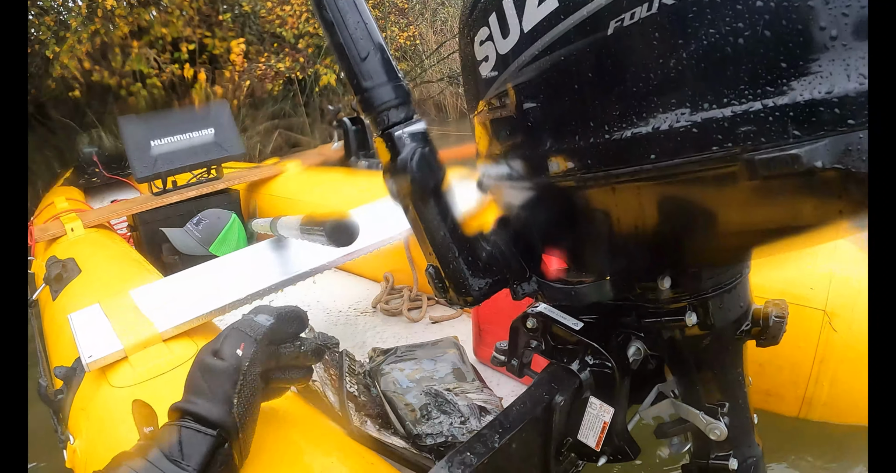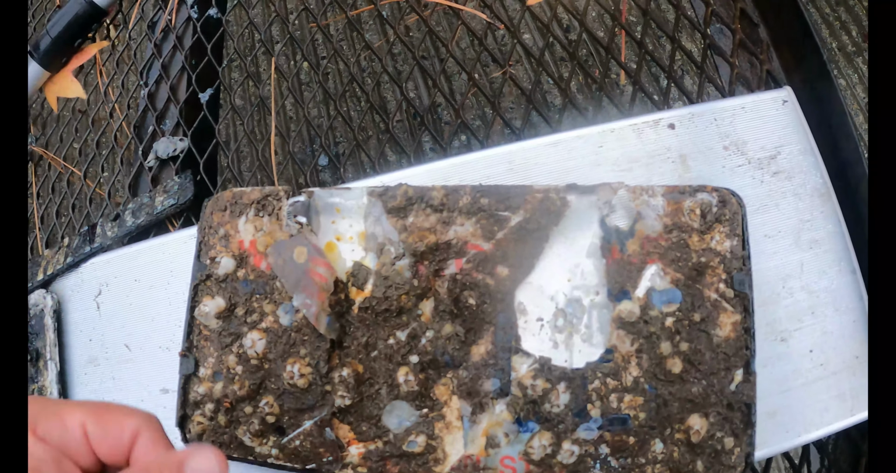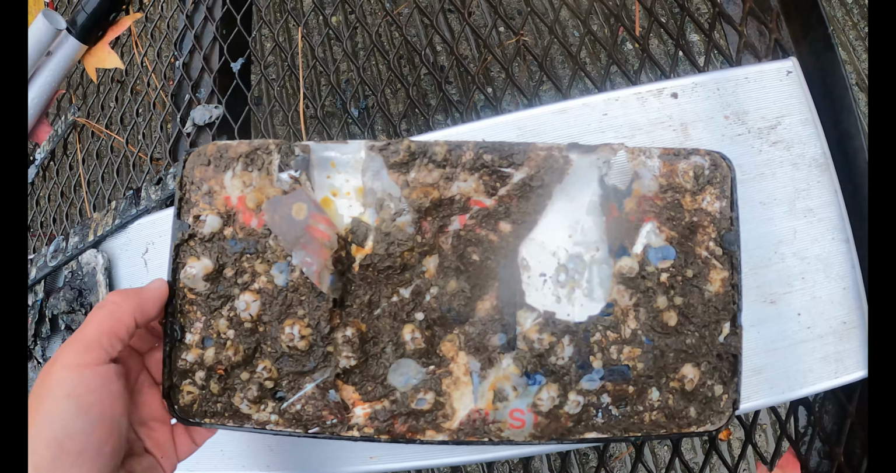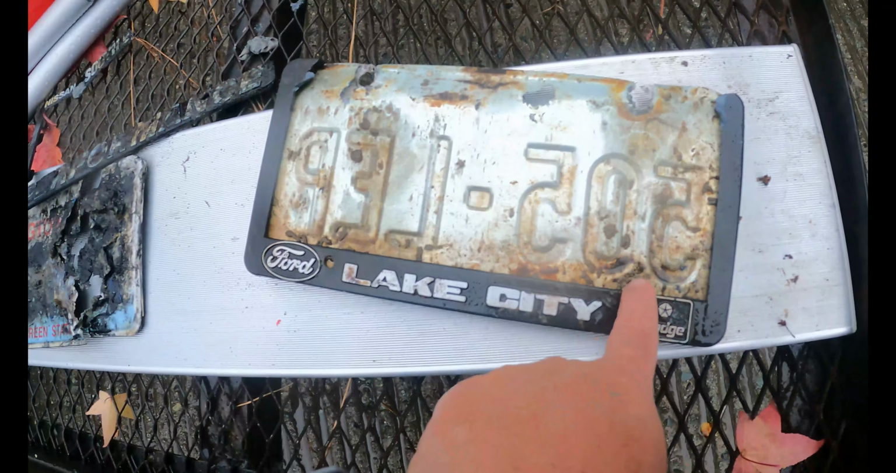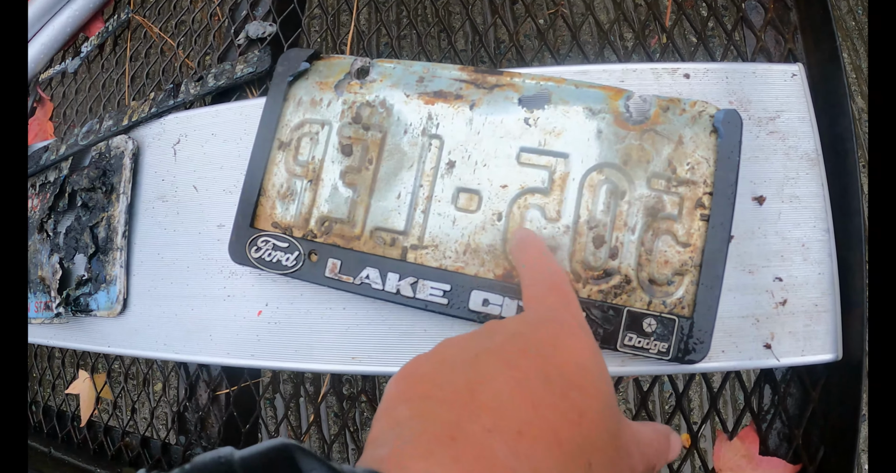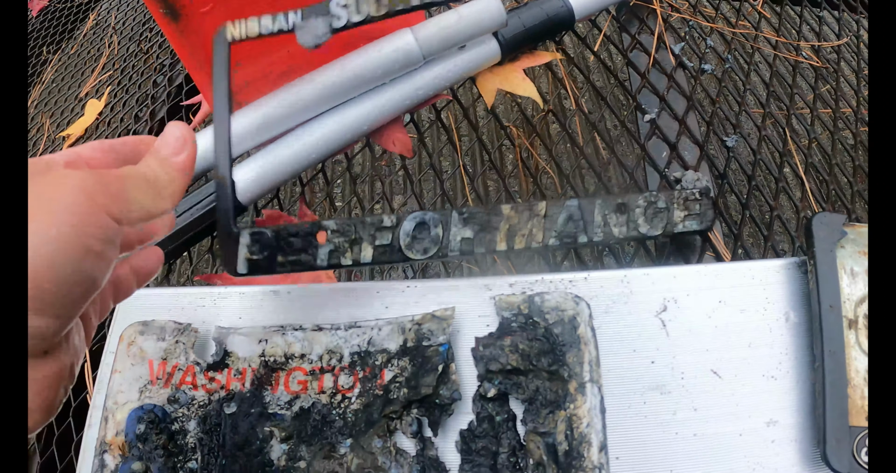So this is the upside down car. Back plate, barnacles. Just using my knife to try to get the plate off. So the plate is Washington plate 505 Lincoln Edward Paul. This is the Kia, Nissan South, whatever. Probably South Everett Performance.